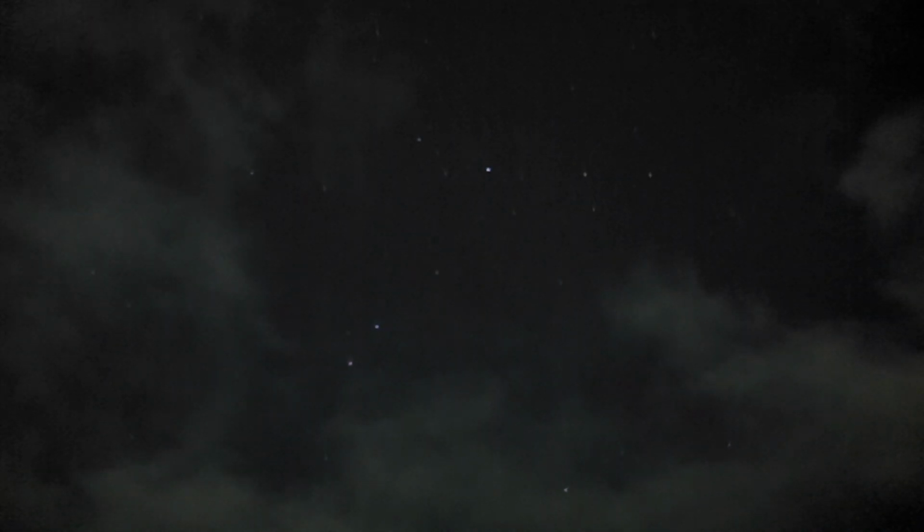So hand holding tonight, I will get on a tripod in the next video sometime. It's like the freedom of hand holding, although it's not as steady.